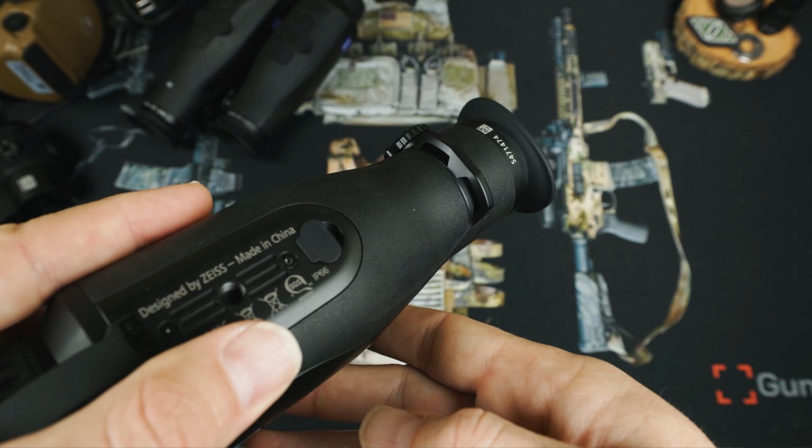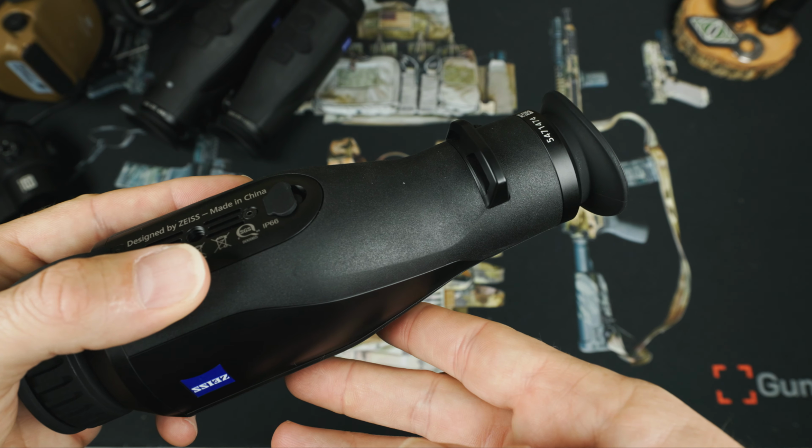Along the bottom is the connection point for the included lanyard. I didn't end up hooking that up, but it would be pretty awesome in a hunting or tactical environment to just be able to reach down and have your thermal ready at any time. Wait, why didn't I connect the lanyard?